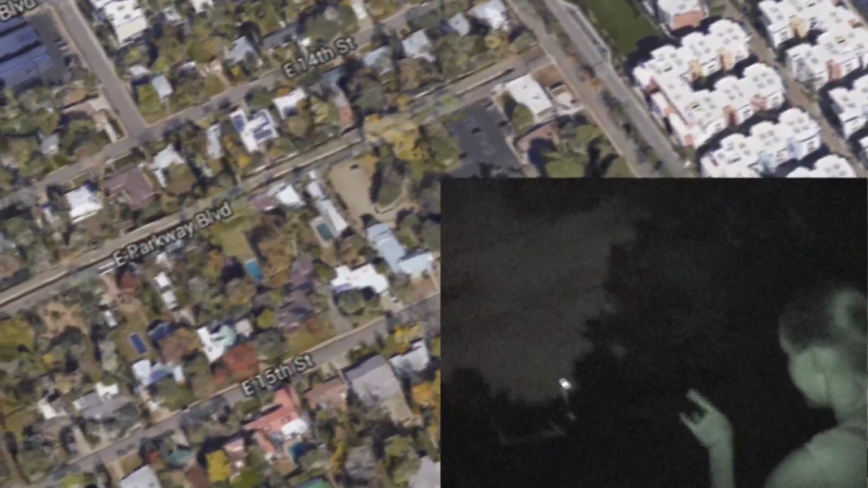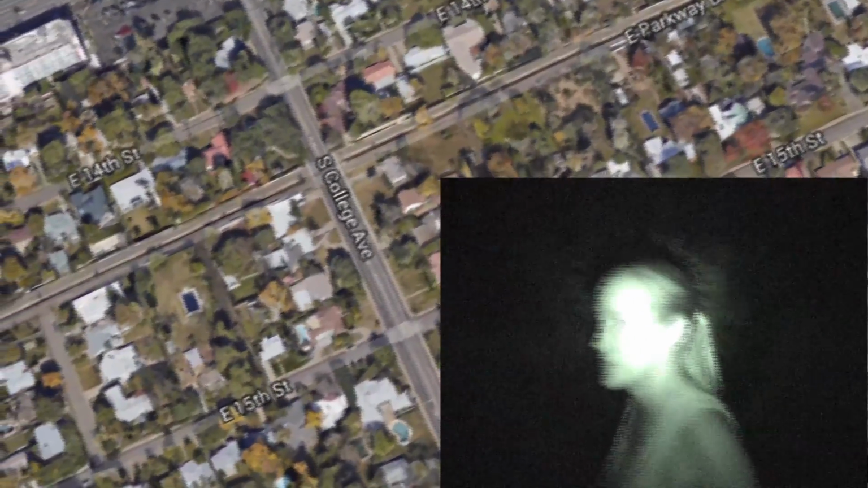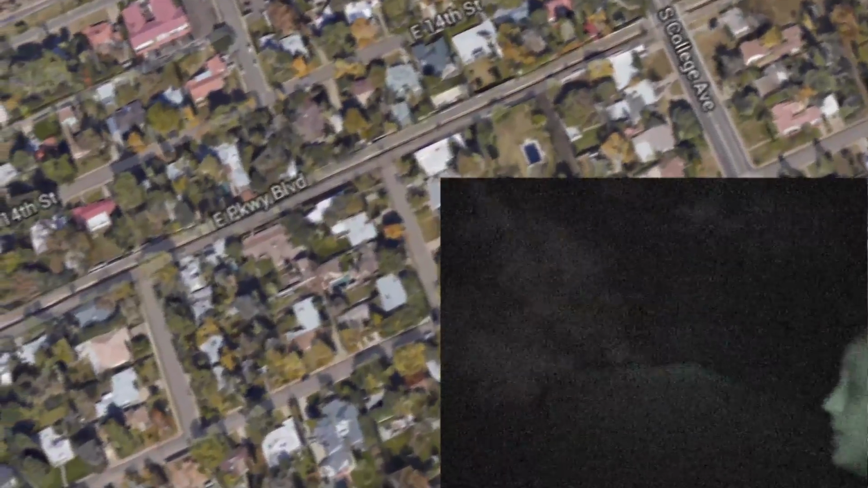This ditch is just dug in the dirt for most of this reach, and then it disappears under college here. The culvert, and it comes back out on the other side, and then on either end of this 2-block stretch it disappears entirely into culverts underneath the cityscape.